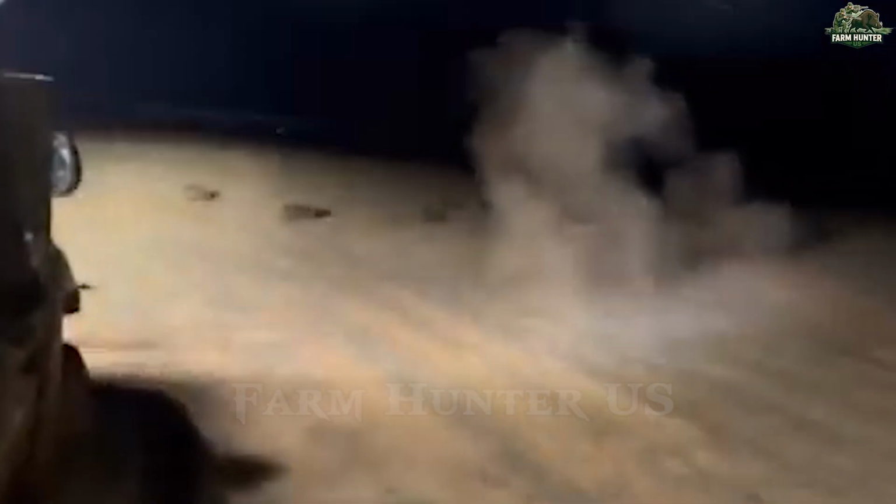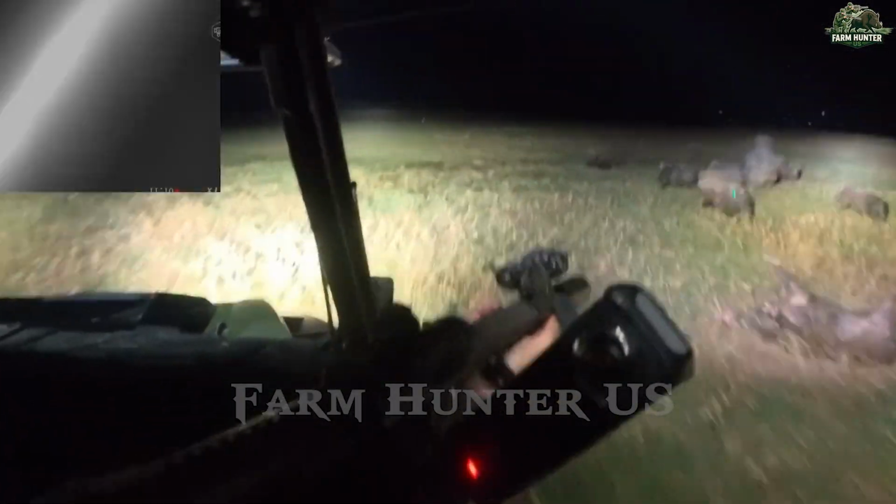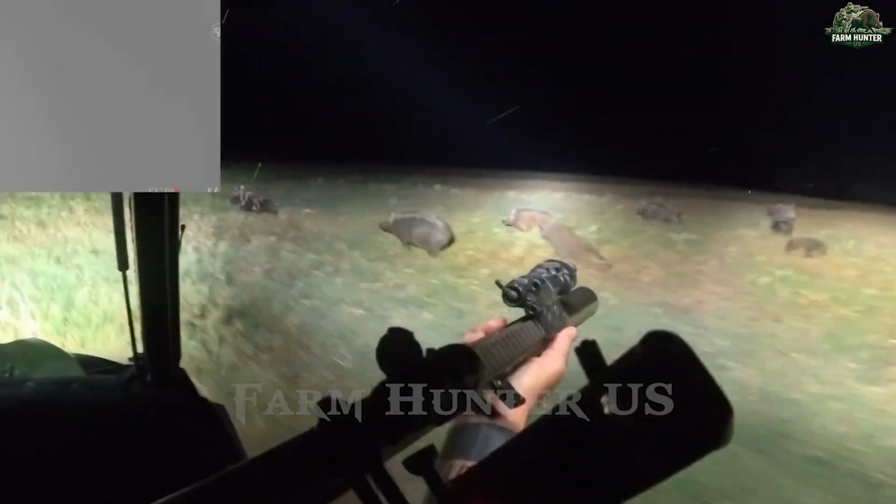I focused on the stragglers at the rear. Each shot was calm, calculated, and deadly. In less than 3 minutes, that second herd was eliminated. The precision of the operation reflected the necessity. Wild boars are responsible for nearly $2.5 billion in annual agricultural damage across the U.S., and this region had seen its share.